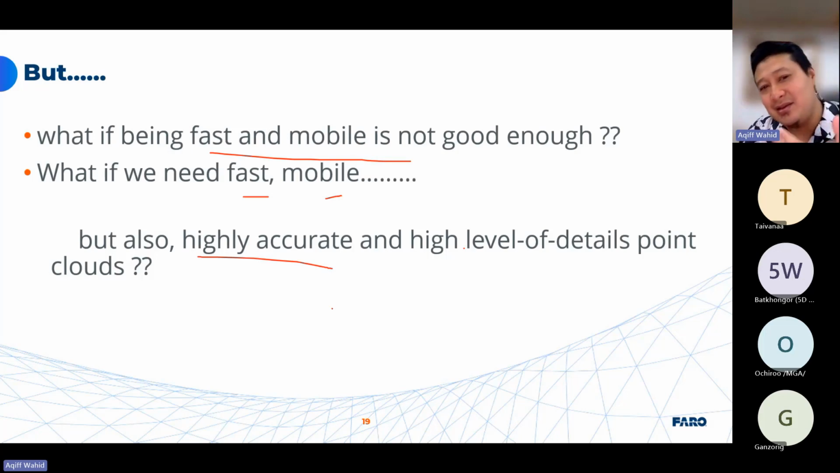Yes, terrestrial laser scanner is not fast, it's very slow, but highly accurate. SLAM is fast, mobile, but not that accurate. We need the combination of SLAM, mobile, also terrestrial.